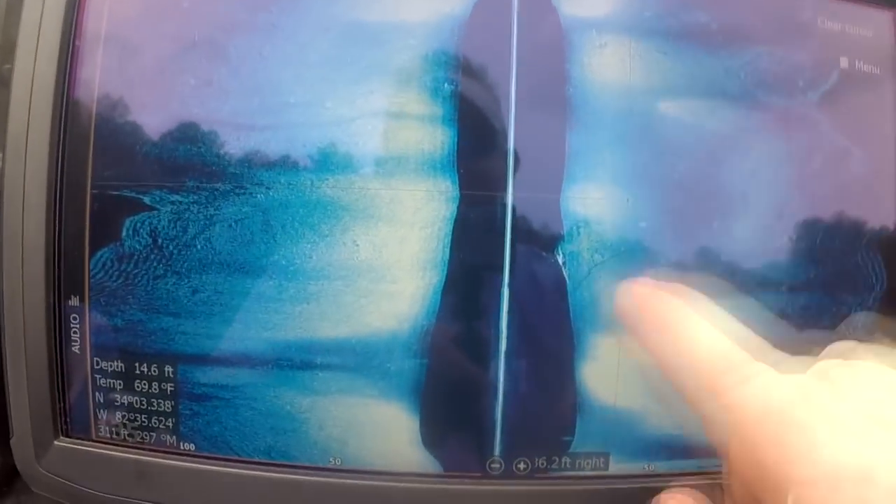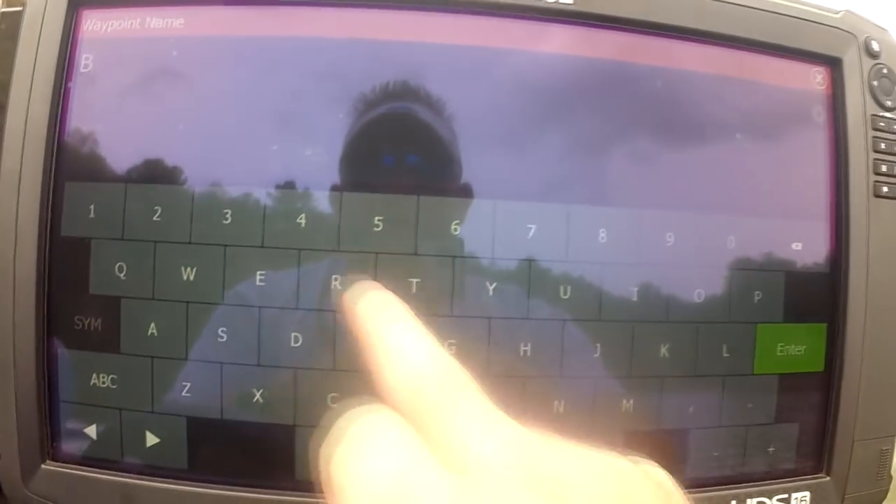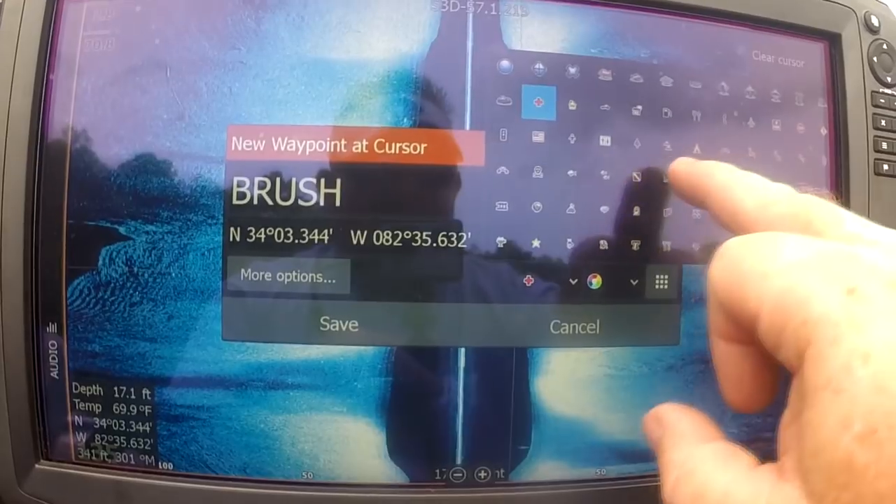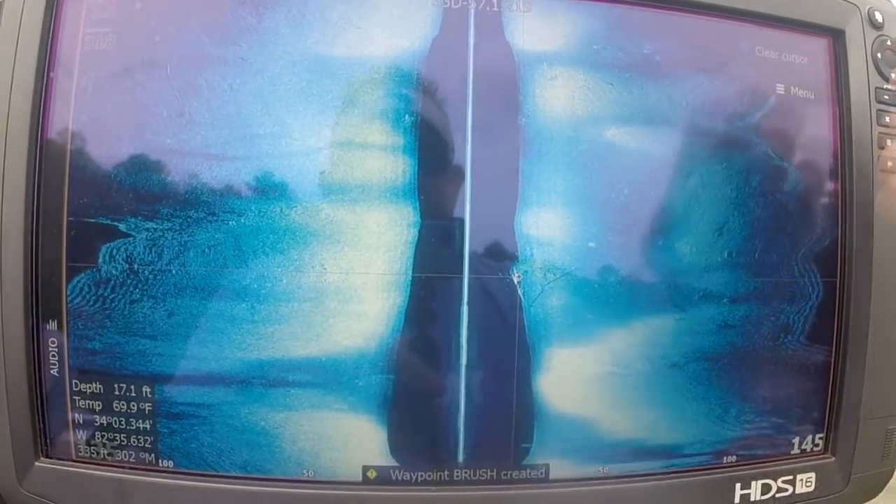Now also remember, with Lowrance, all of their units have the track back feature. So like we didn't mark that brush pile. Let's pull it up right here. Let's pull it back and let's mark that brush pile. Mark your waypoint, press your number right there, and we're gonna put BRUSH. Hit enter. We're gonna change it to, let's put an exclamation point over there. Hit save, clear cursor.